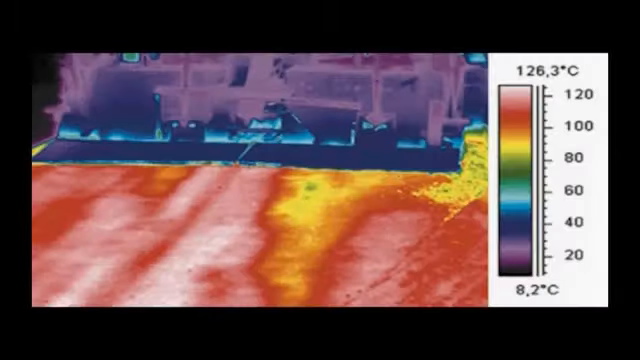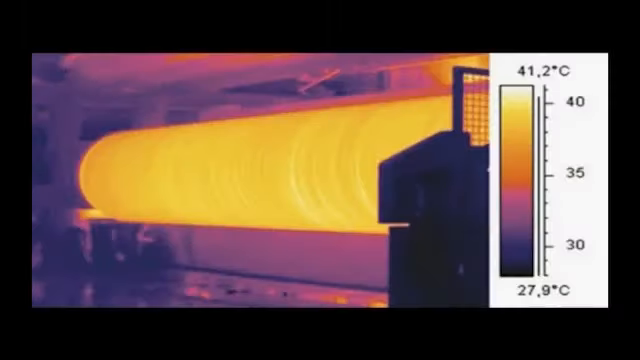Thermal imaging is used in numerous industries. Other applications include finding hotspots in welding robots, inspection of aeronautical material, mold inspection, checking temperature distribution in asphalt pavements, inspection in paper mills.